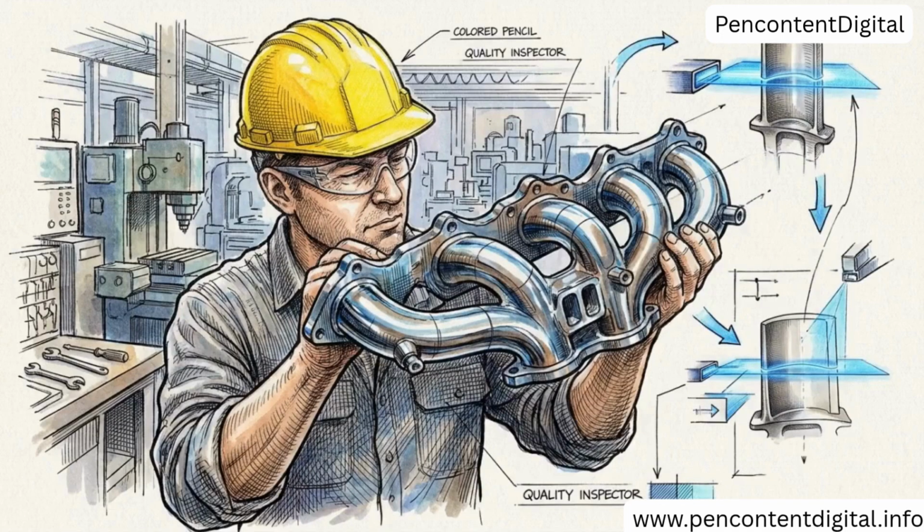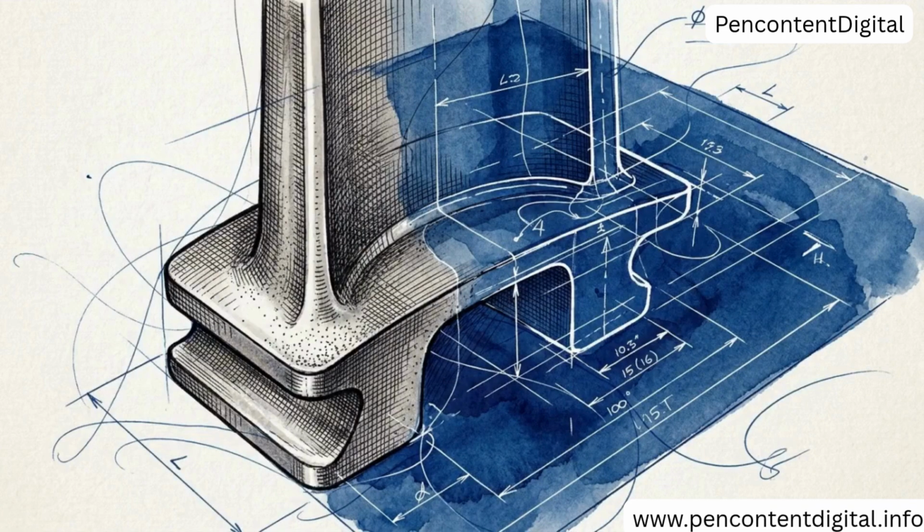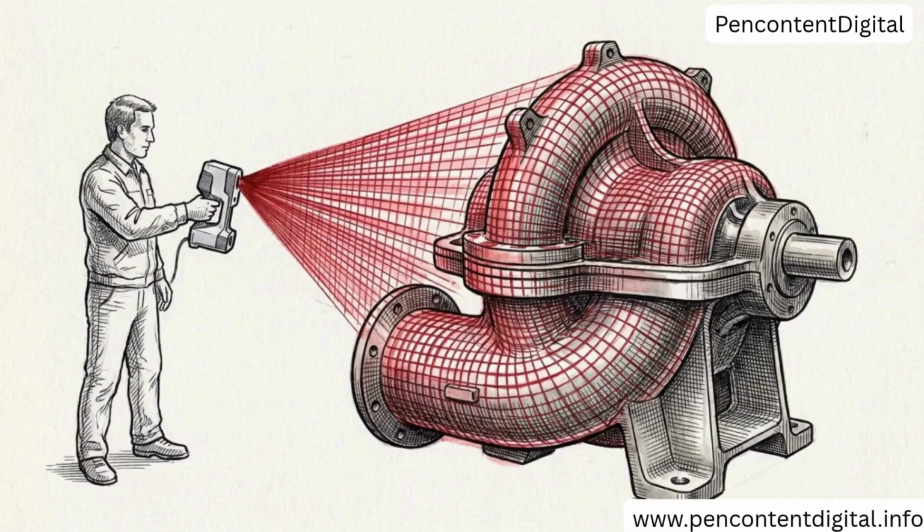In high-stakes production environments, producing a component that looks correct to the naked eye is insufficient. Survival in precision manufacturing requires mathematically proving that the physical part matches its digital intent. The process of converting physical surfaces into high-density digital representations is known as 3D metrology.